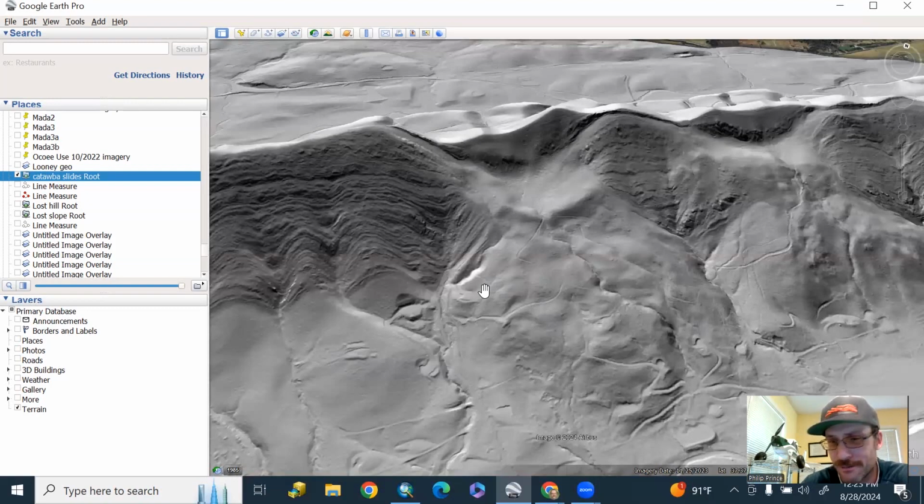Nobody knew about this before LiDAR came out. There's houses built all over it, which is fine. But in terms of understanding how this landscape might work and do things like this even exist, what do they mean? What caused them? Nobody even knew to ask those questions.